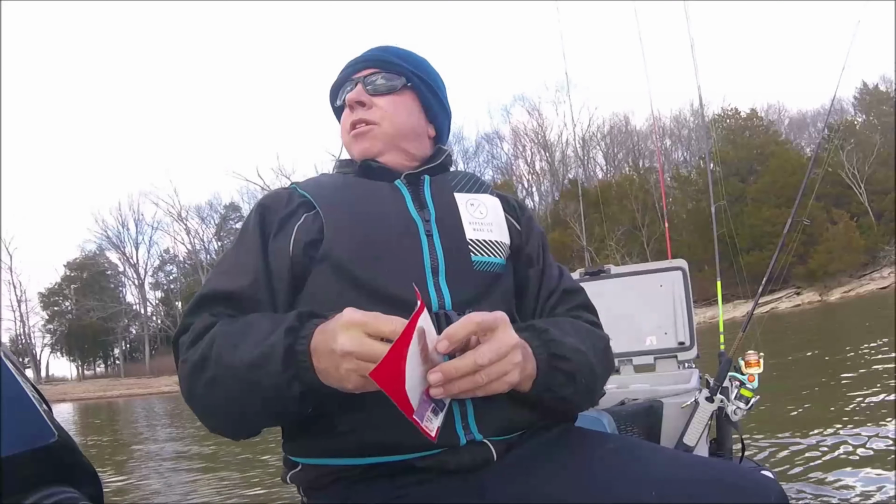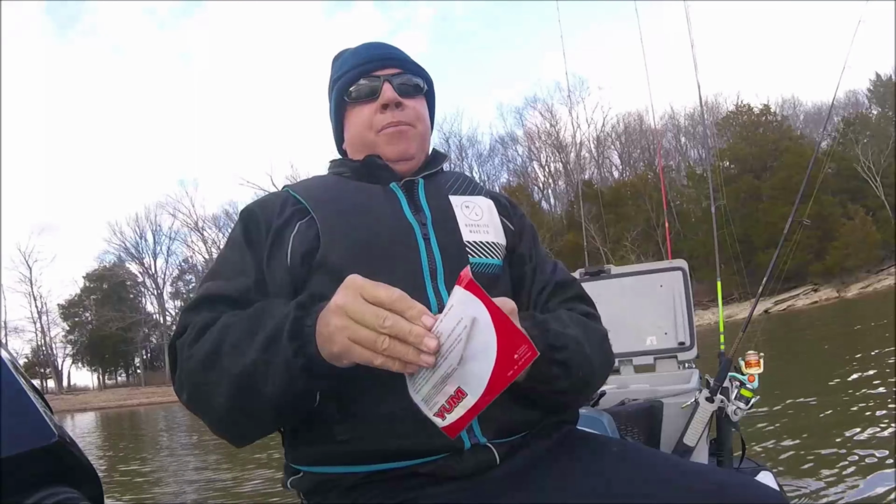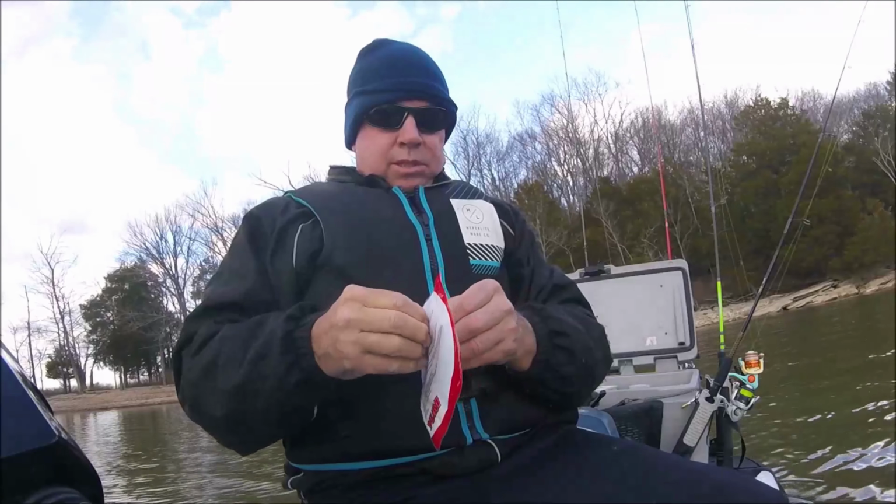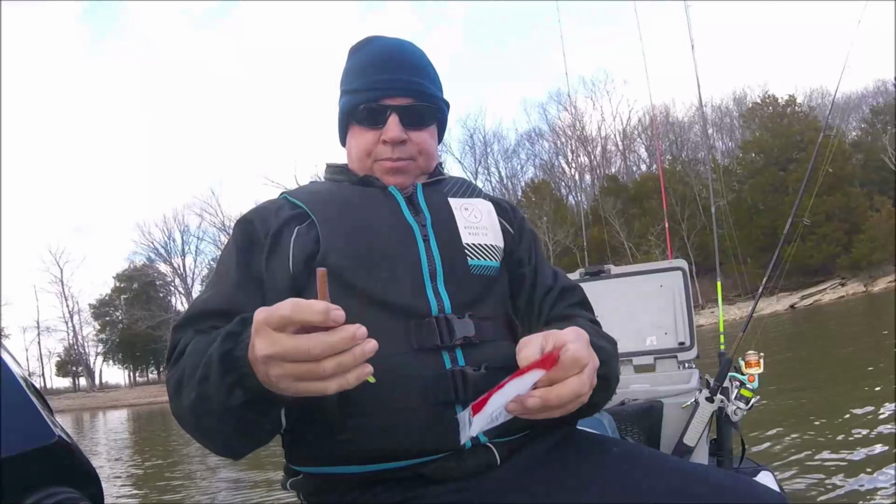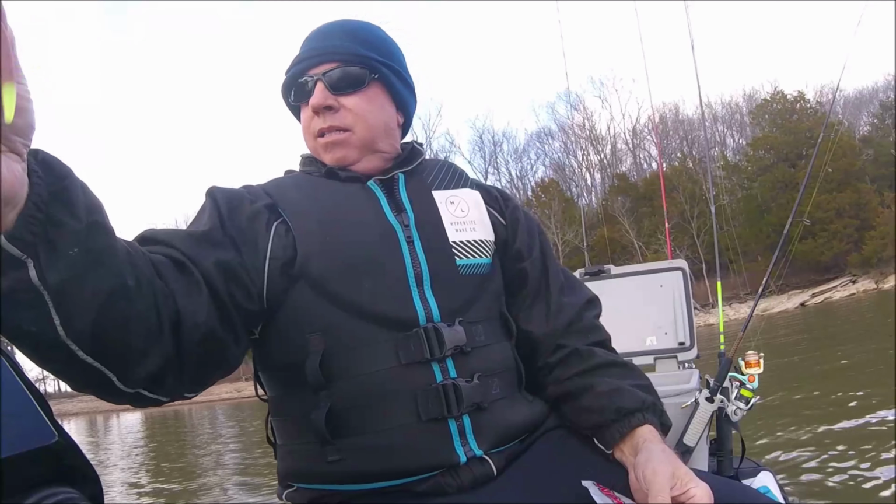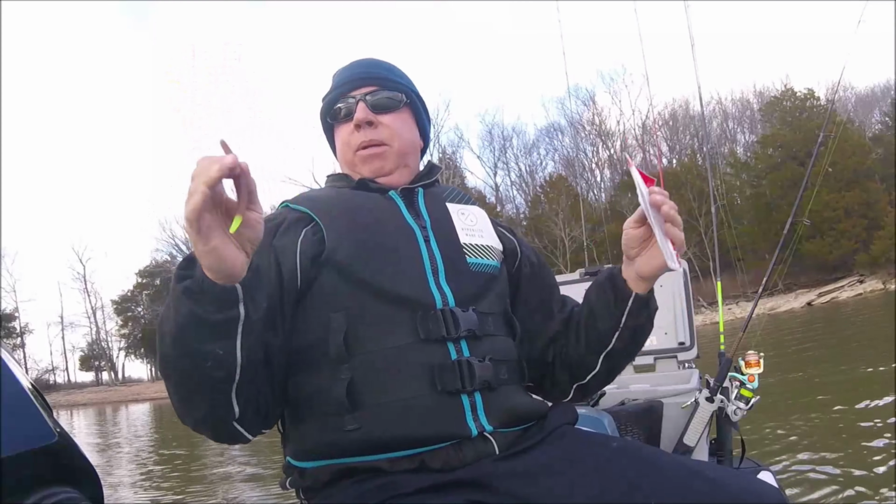So I've kind of lost the sunshine. Anyway, big clouds, but it's just beautiful out here. So I pulled up in this little cove to get a little bit out of the wind, and I'm gonna put on one of these, favorite lure for bass. One of those fish these rocks right here, and this little bitty cove.